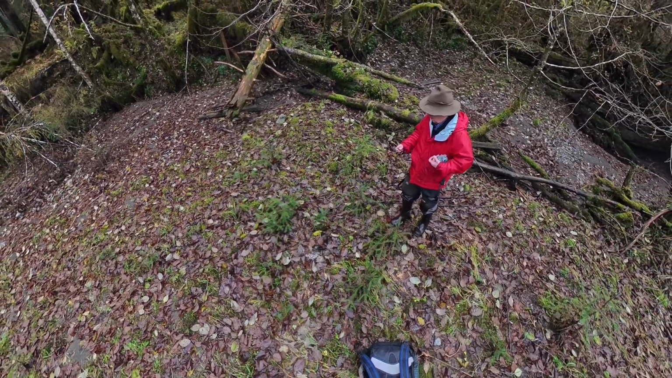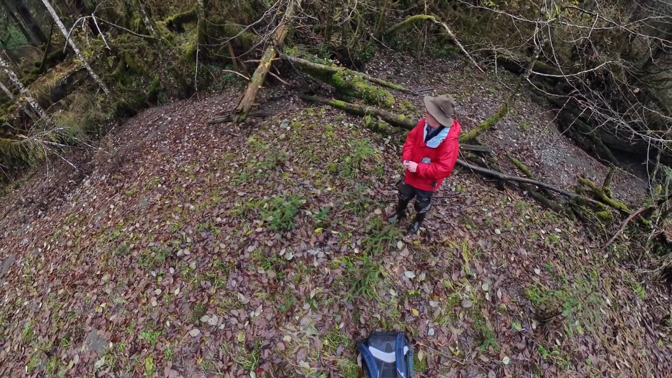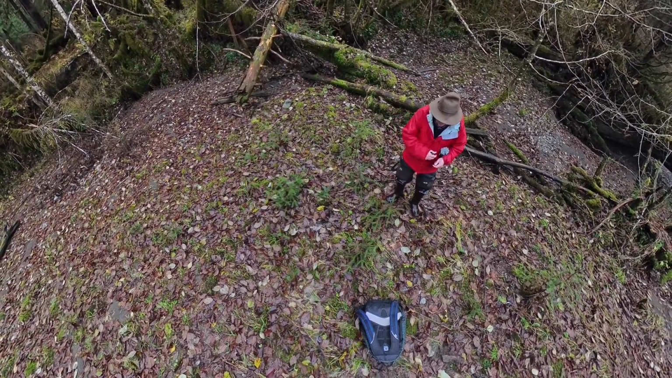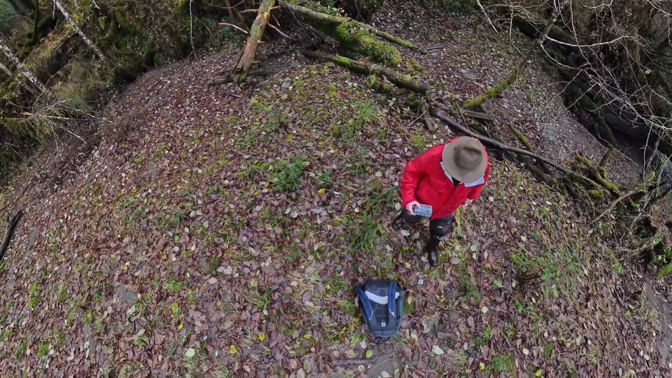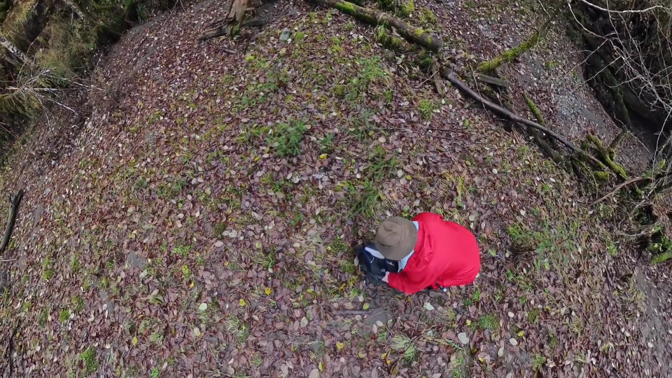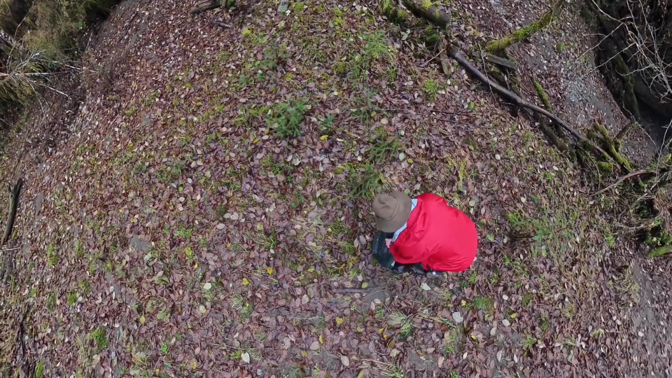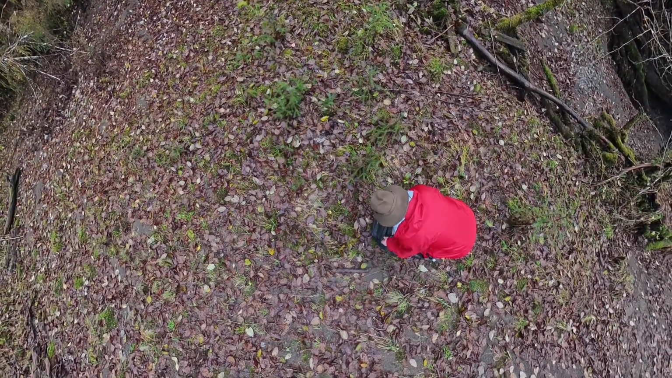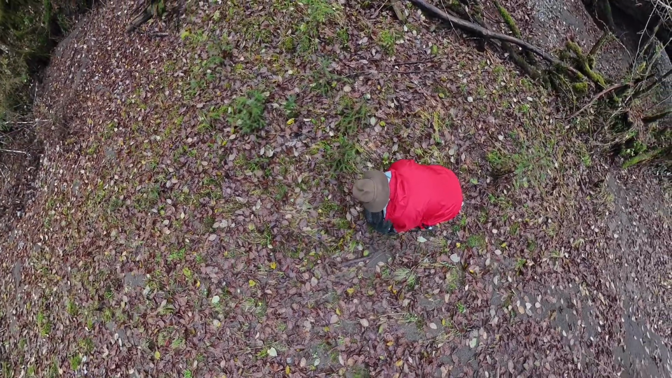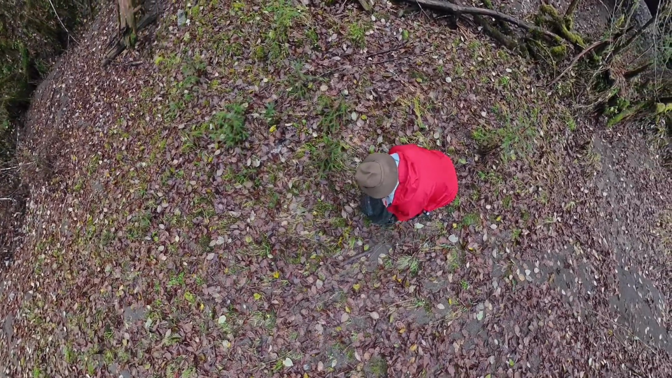I get the camera. I had that camera screwed onto the tree with a wood screw. This camera. That's it. Put it in your backpack. I'm almost directly below my 360 camera. That's why it looks distorted.